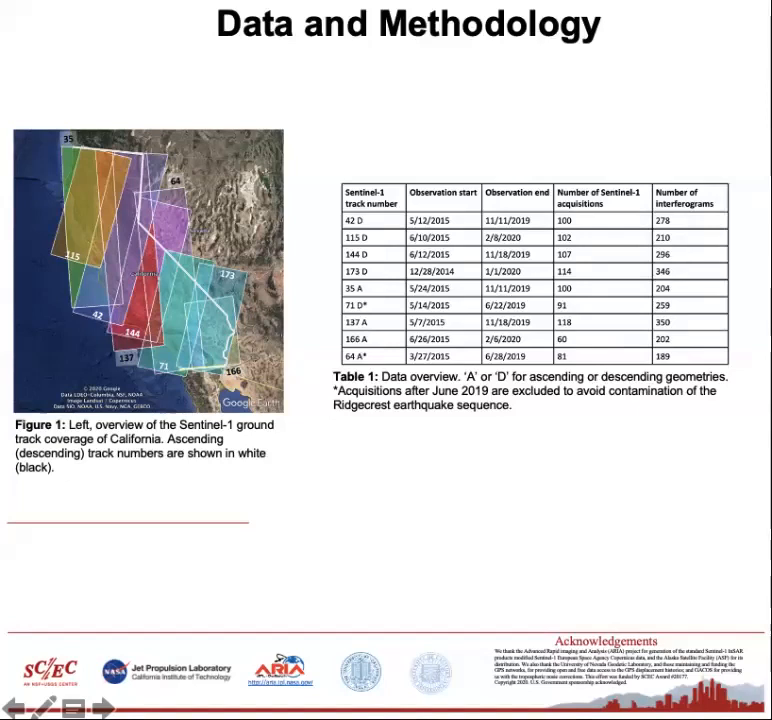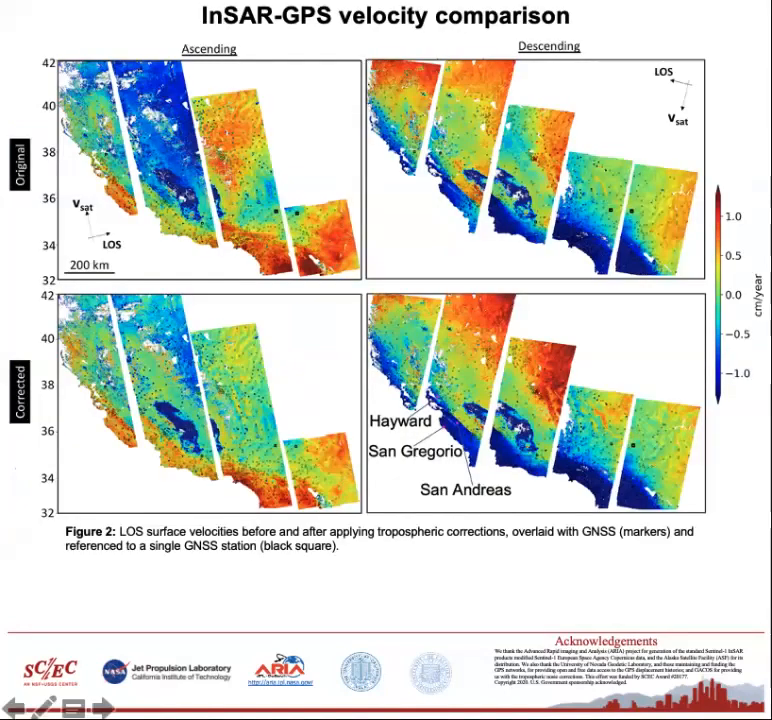With these products, we use the open source packages ARIA tools and MintPy to pre-process and compute time series analysis, respectively. And we may also use ARIA tools to apply tropospheric corrections derived from the GEICOS project. These corrections reduce the impact of tropospheric noise at long wavelength spatial scales in order of around 100 kilometers. Illustrated here are line of sight InSAR surface velocities generated before and after applying tropospheric corrections, respectively.